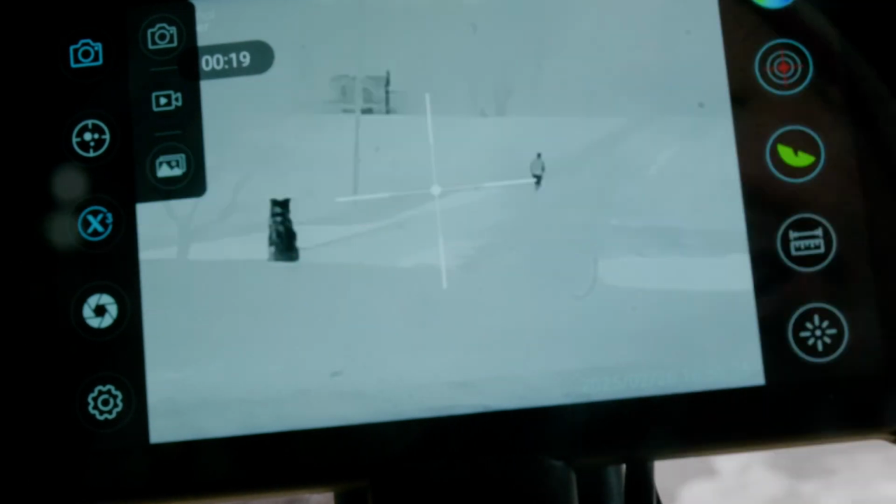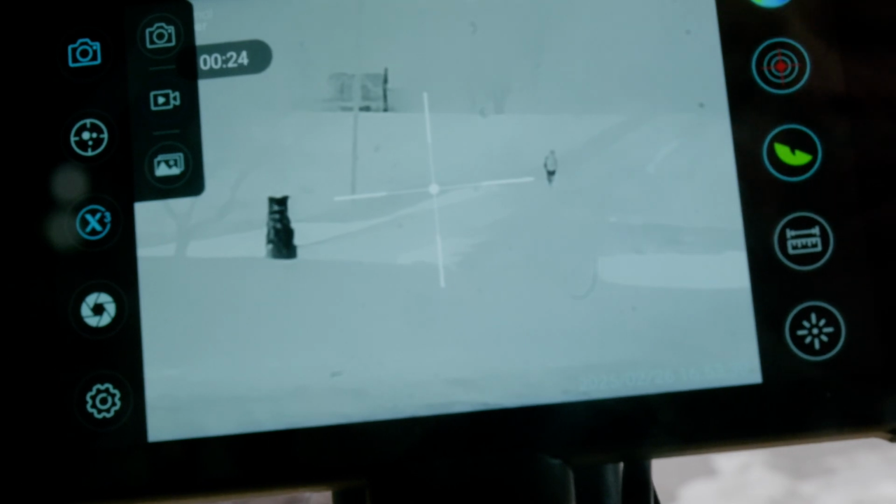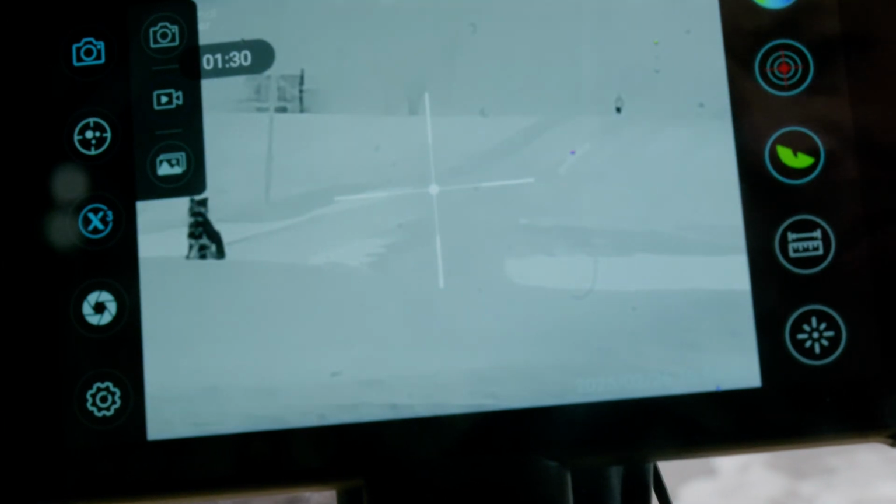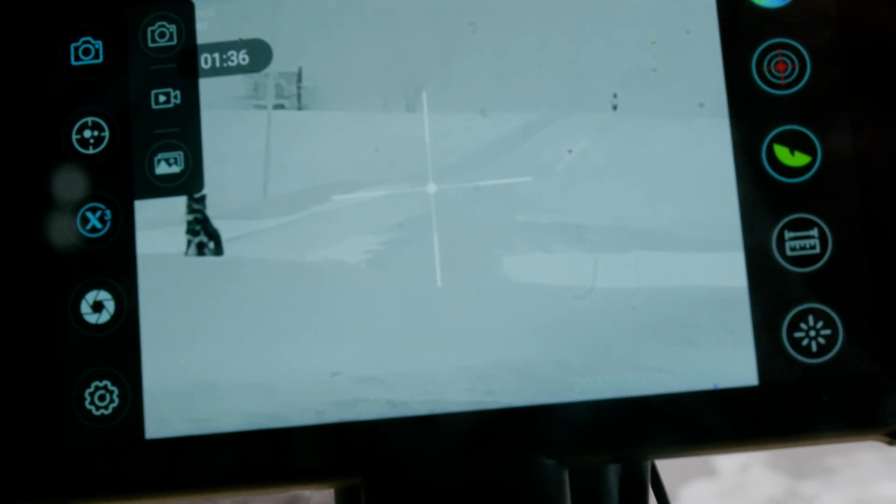This here is the X3 feature, and this is actually how you get the 512 pixels. Now, it's not a true 512 pixels. It's somehow enhanced by the camera's software. Over here is the camera refresh button that resets the camera. It'll help with the focus, but it'll also reset the camera looking for other heat signatures if something was to come in the screen or whatnot.